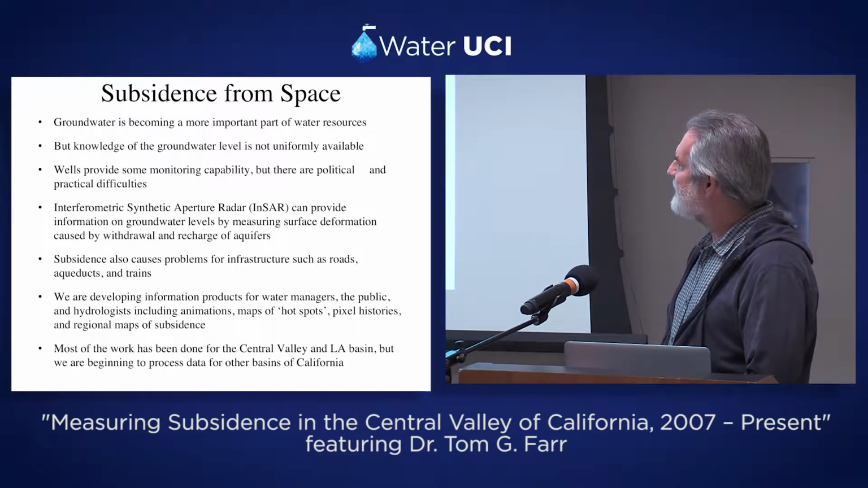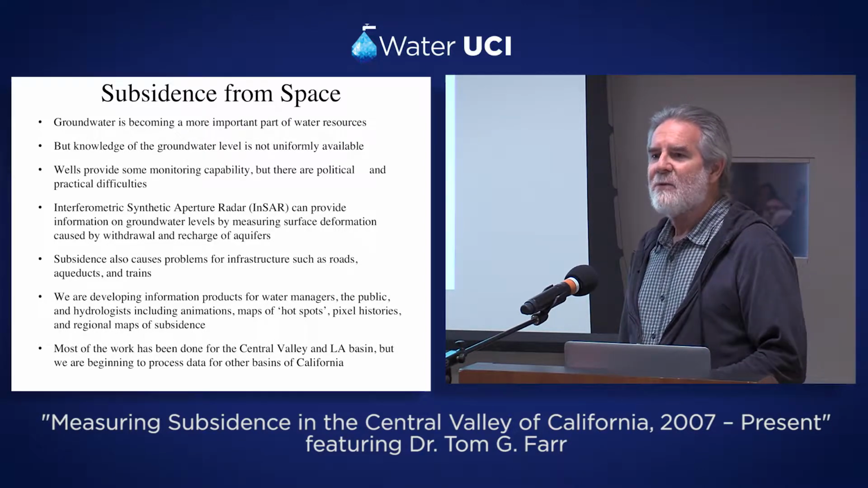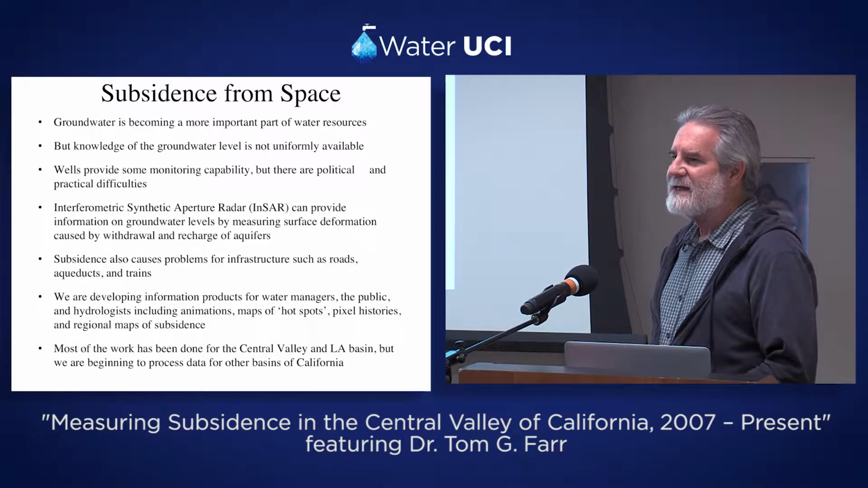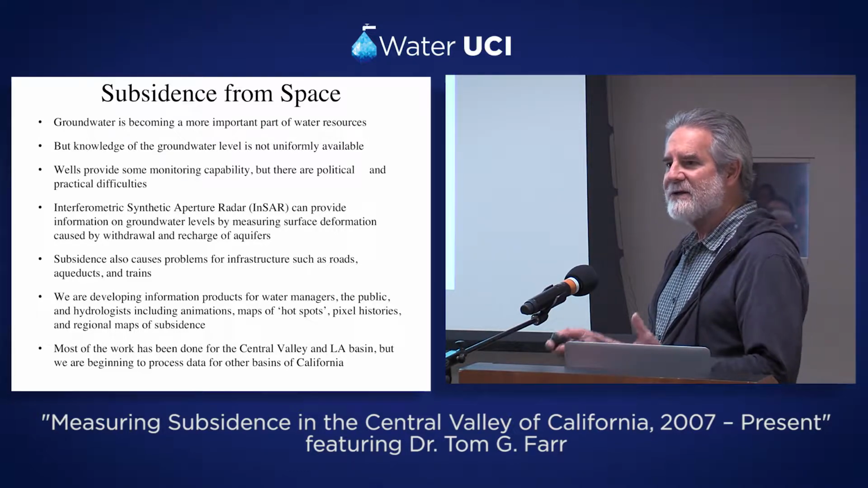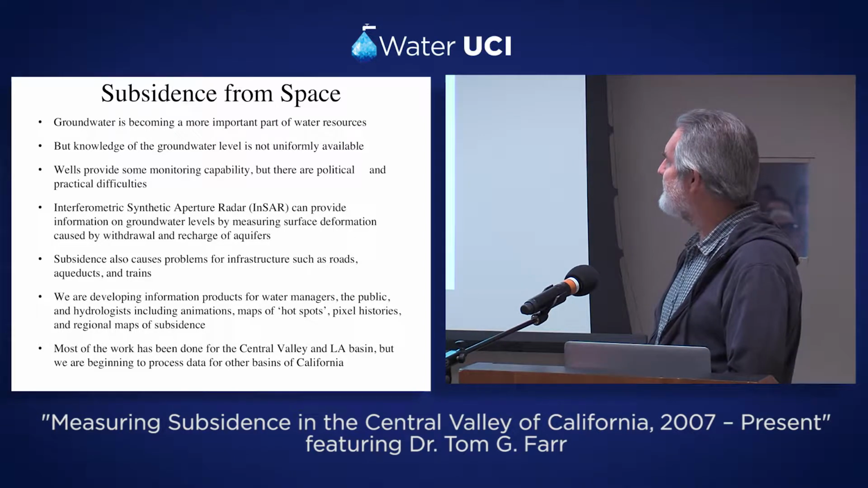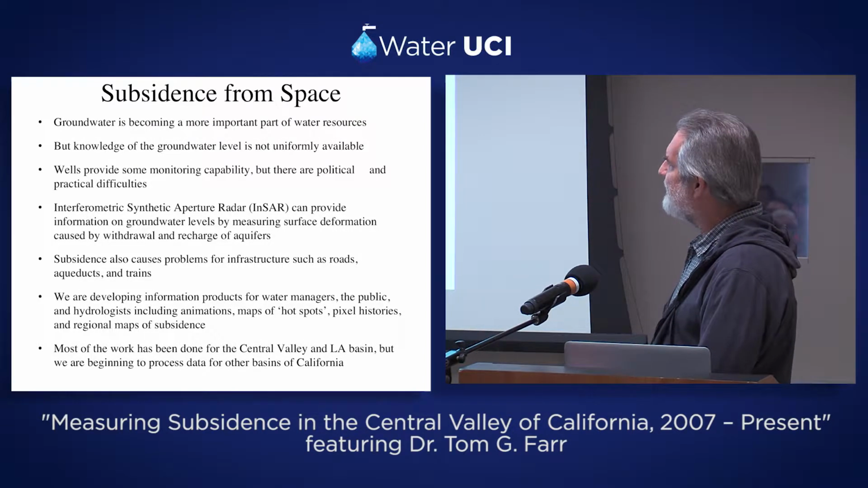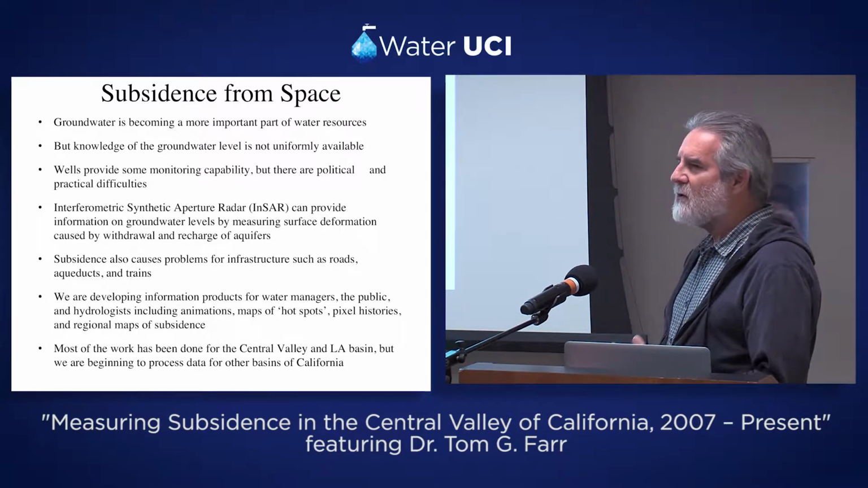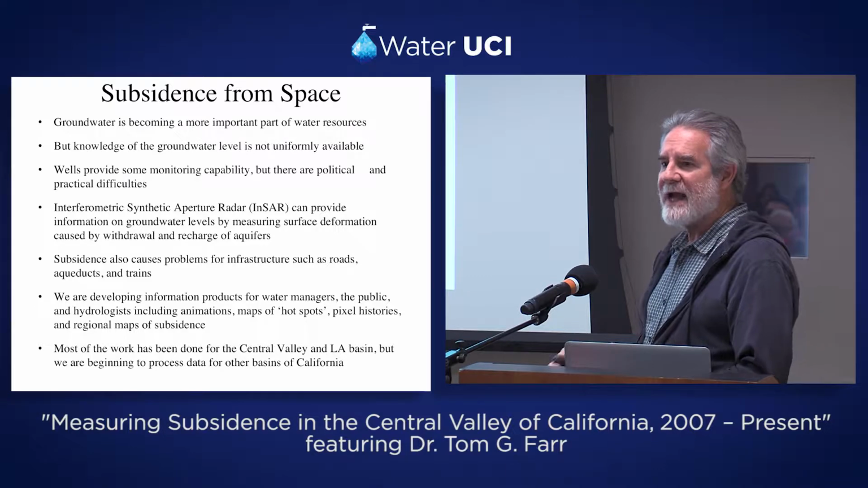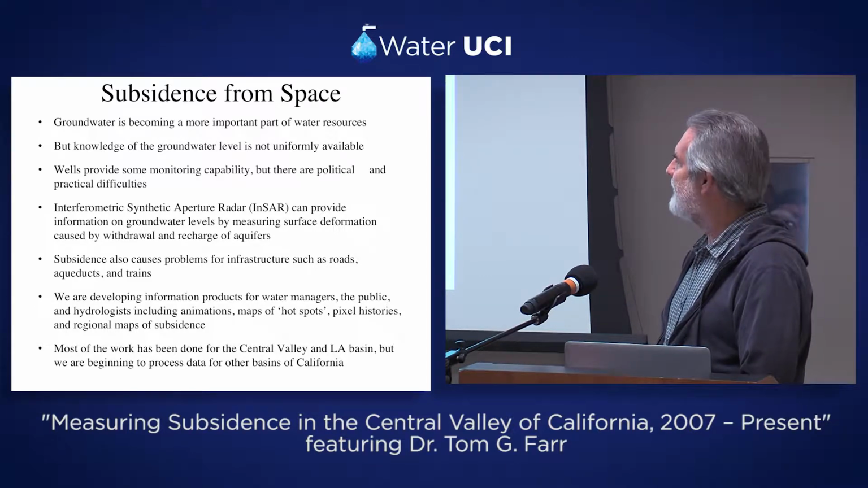So what I'll be showing you here is some information products that we've been trying to develop for water managers. They're not satellite geeks like us at NASA, so they need something that they can understand and that the public can understand. So we're trying to produce different kinds of products that the public can get into, but also some more quantitative products that hydrologists at places like DWR can make use of and look for problems.